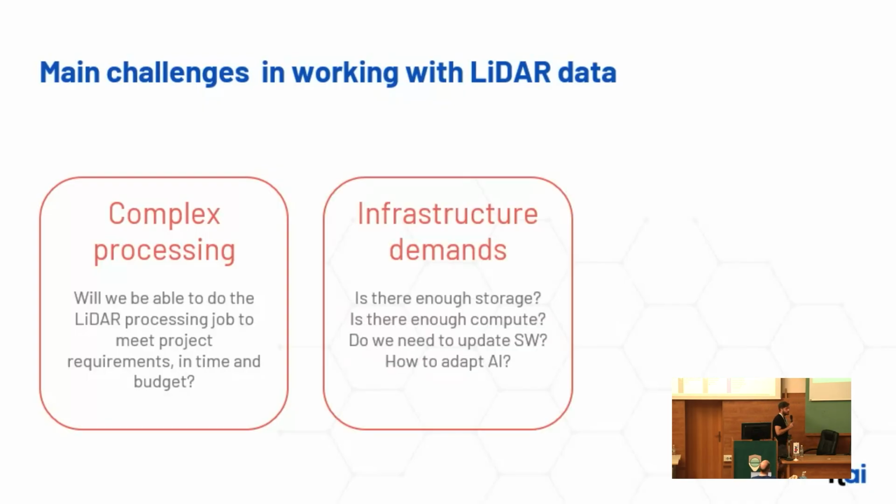Then the next challenge is the infrastructure. With rising point densities and data sizes, you have to ask yourself if you have enough data storage, if you have enough compute, do you also have all the right tools to do the job? And with all the AI hype, should you also adapt AI in the processing?